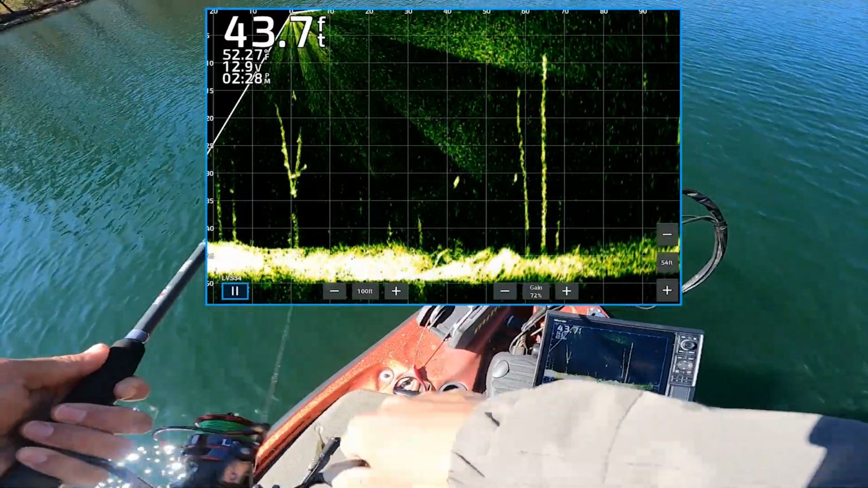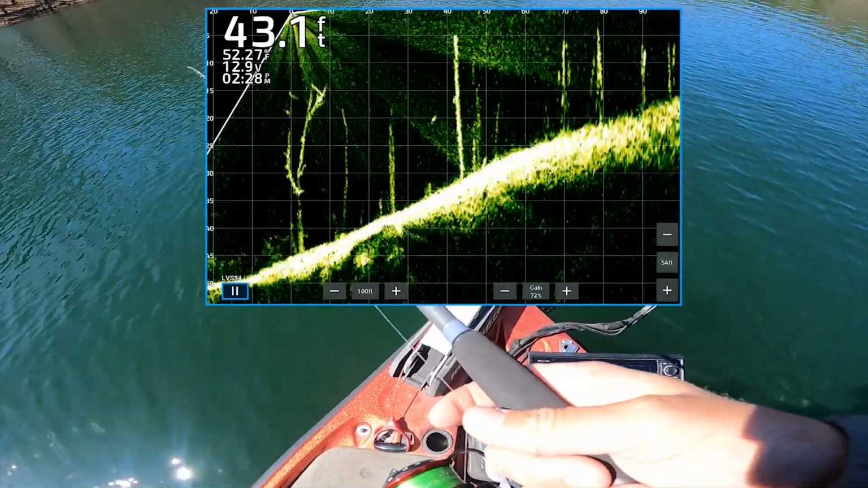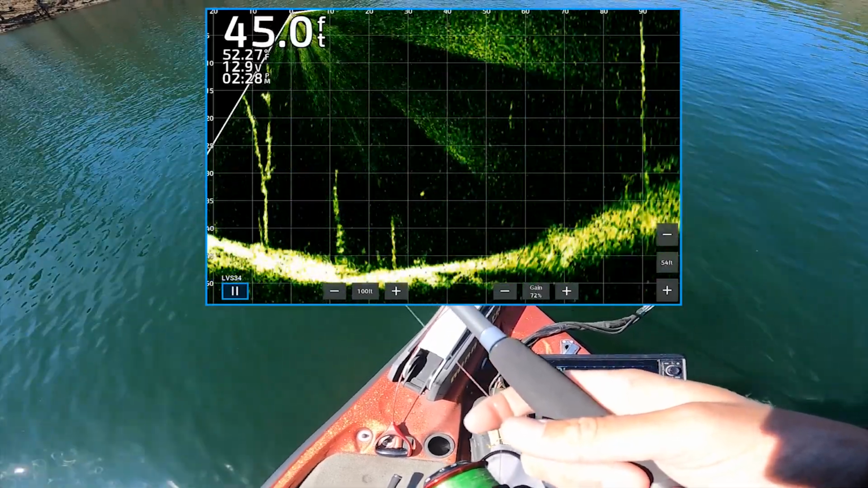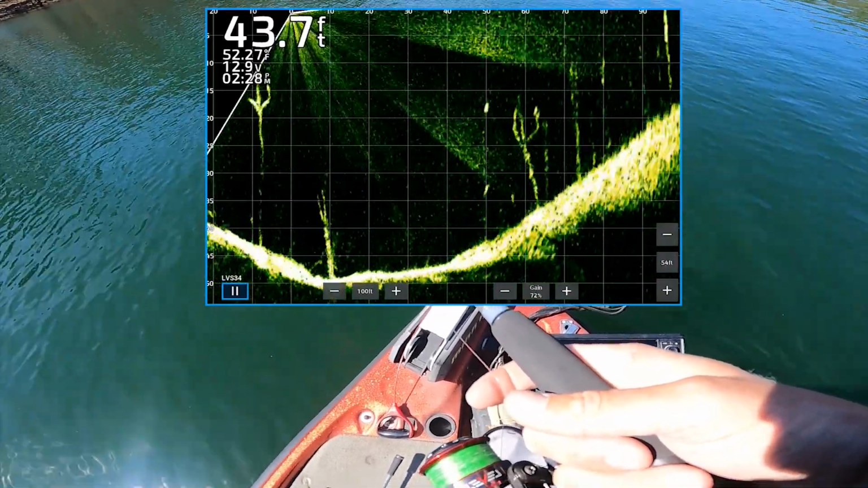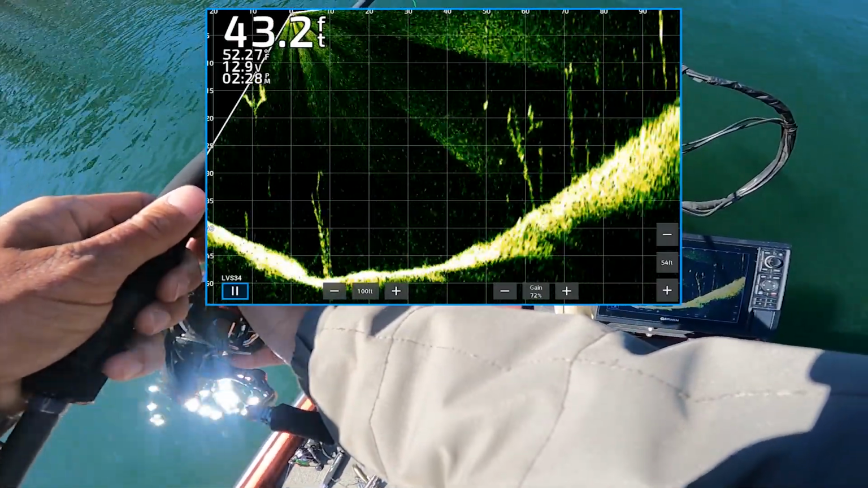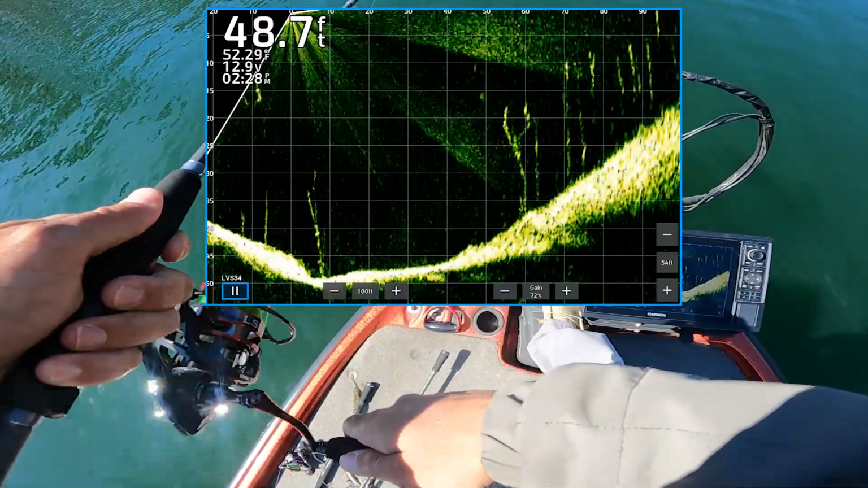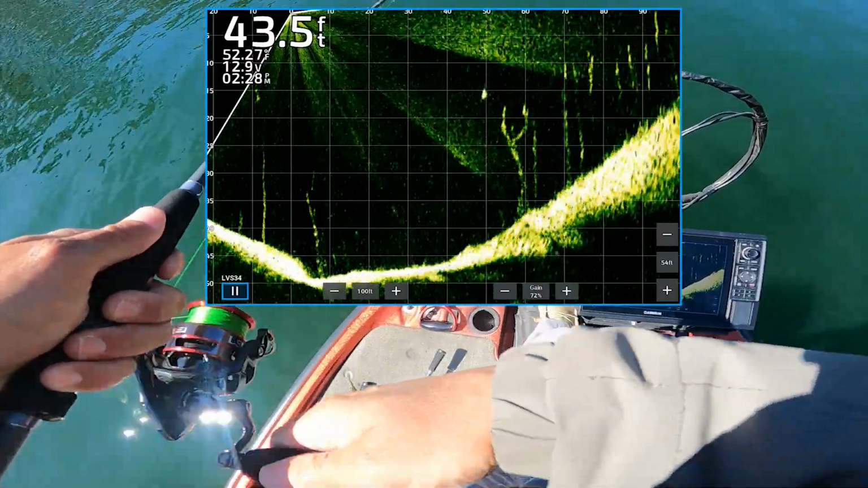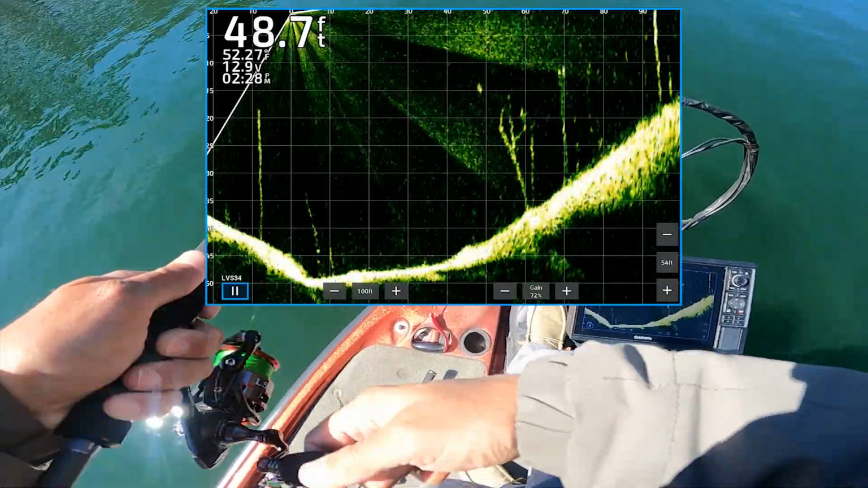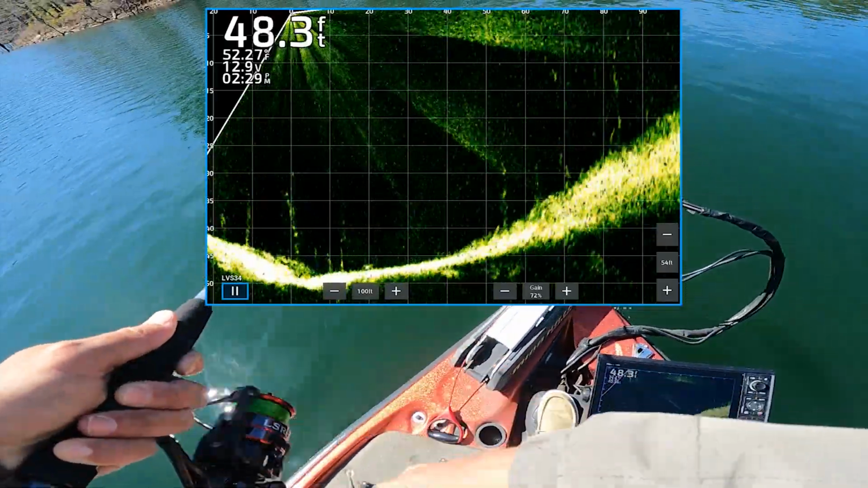I'm not doing that either. Acting like dang crappie. Going back to this tree. Crappie. Come on. Dude, what is up with these dudes?